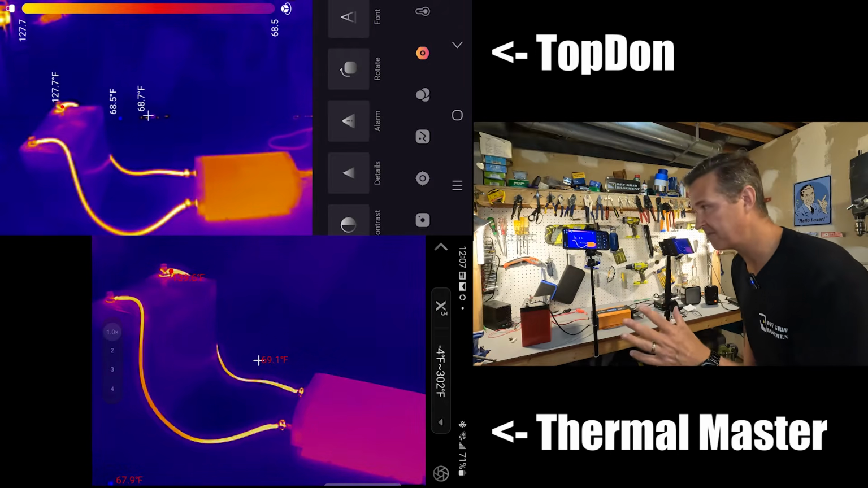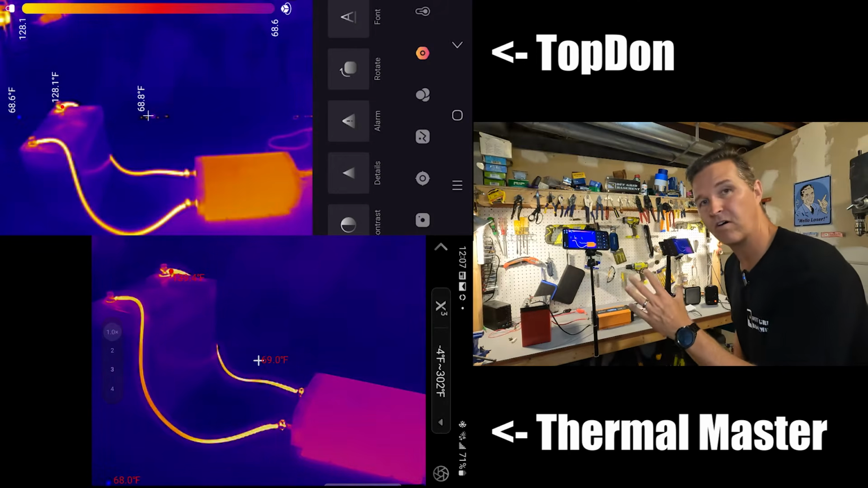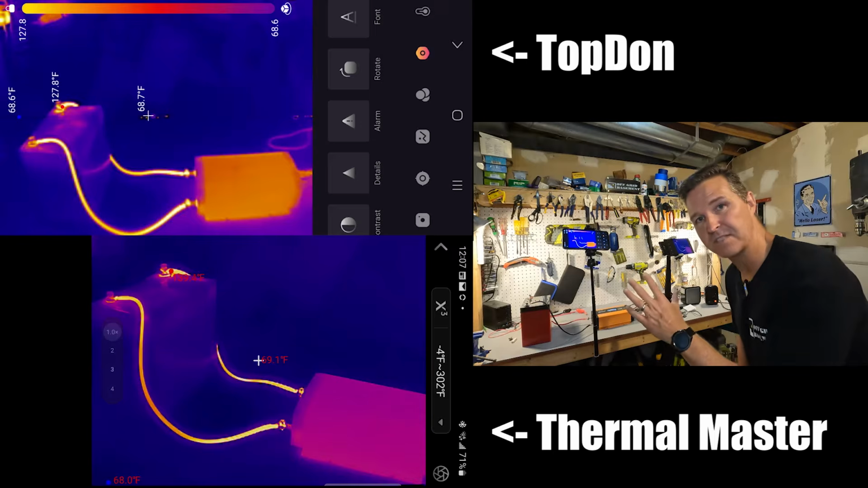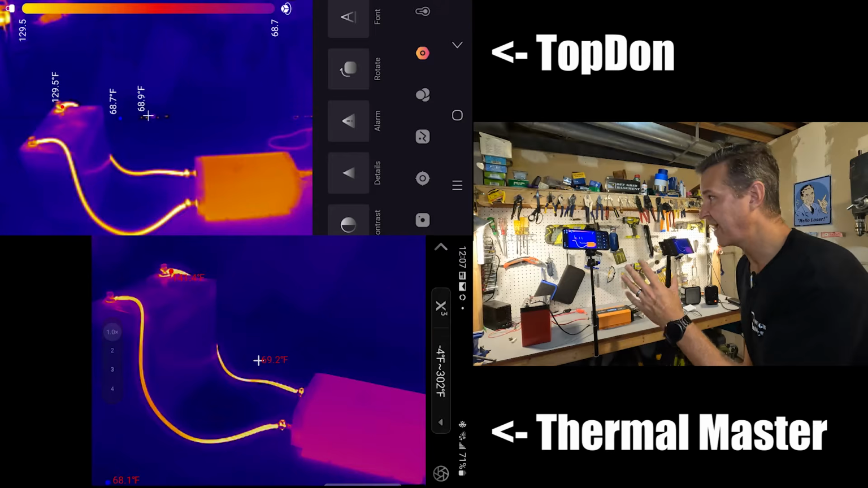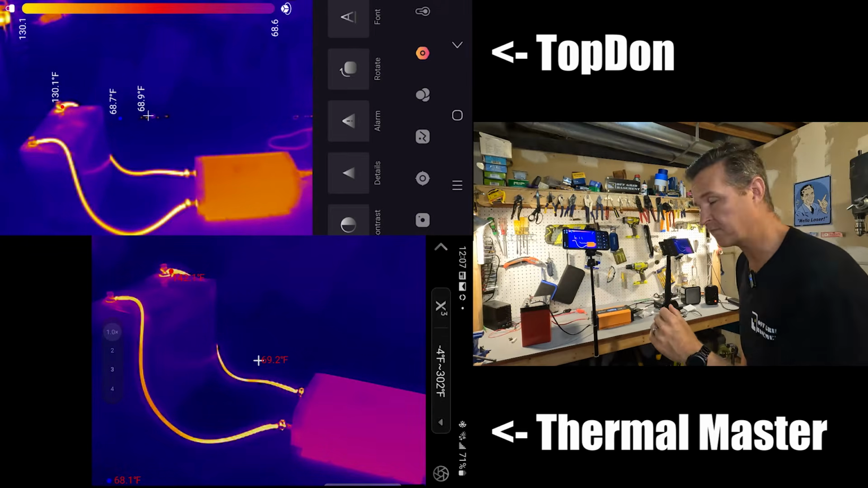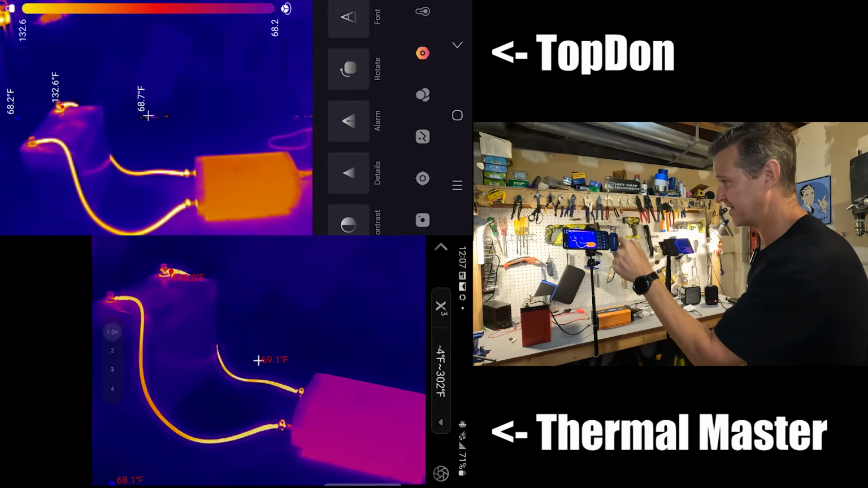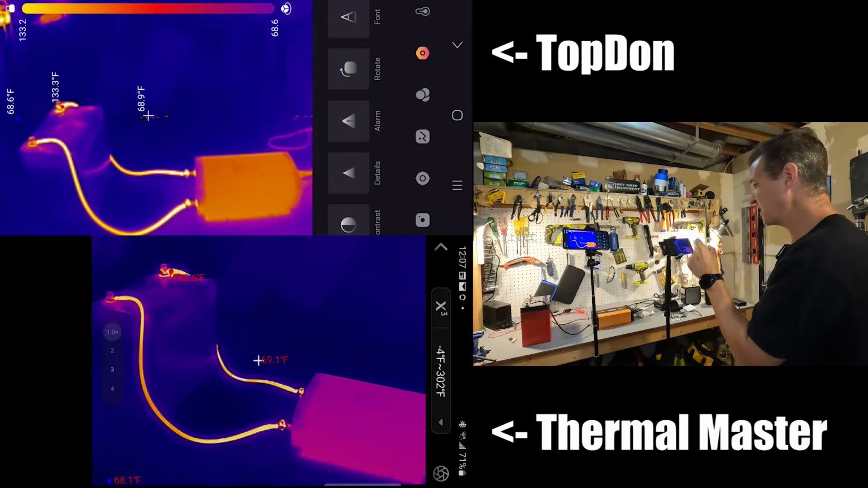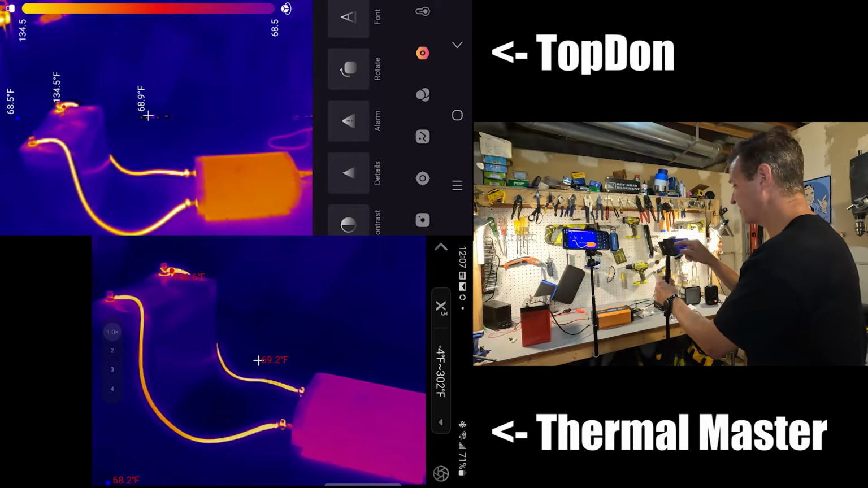And when it comes to all the features of these cameras, they both basically have the same stuff. They have like a transparency mode, you can change the colors. That's all roughly the same stuff. I'm more interested in the image quality and pretty much how fast the refresh rate is on the cameras. Yeah, and the TopDon is showing 132 degrees Fahrenheit on that positive, when the ThermalMaster is showing 145 degrees Fahrenheit.